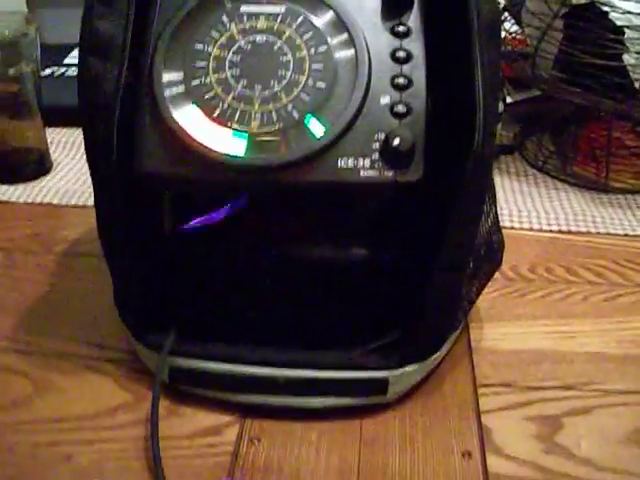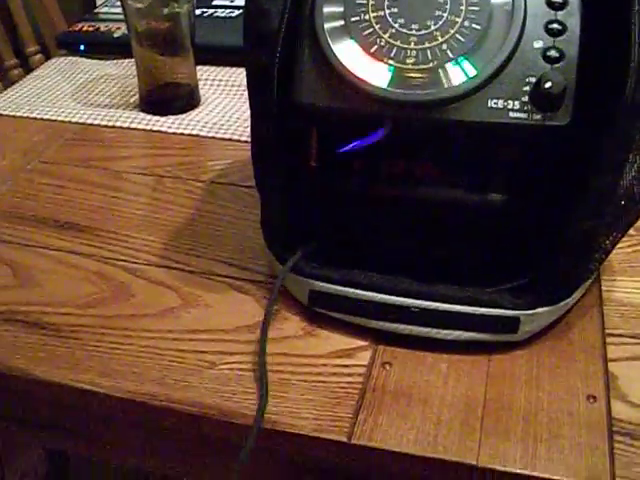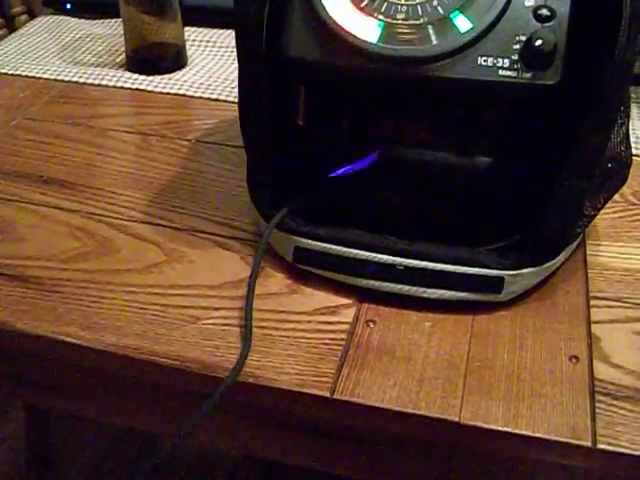I would get the case though. It's real nice. Keeps the snow, rain, whatever, away from the battery. And you can put tackle boxes on the side. I usually put the bait puck on there when I'm moving hole to hole.